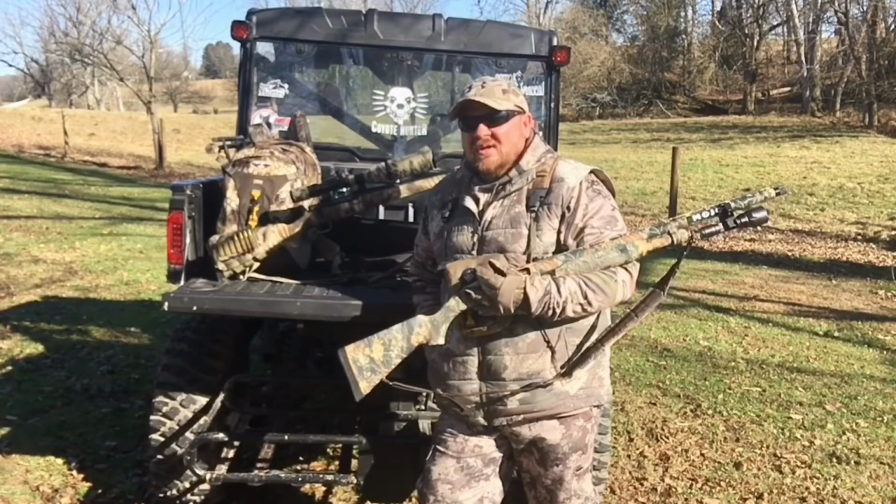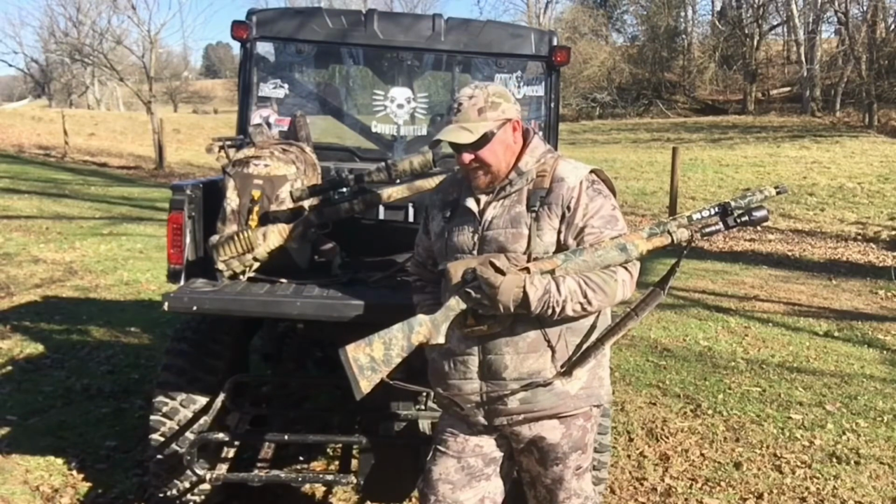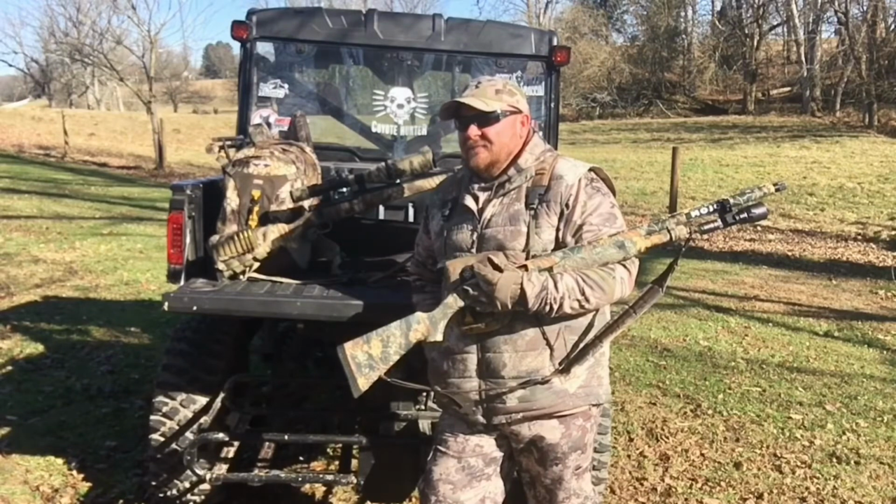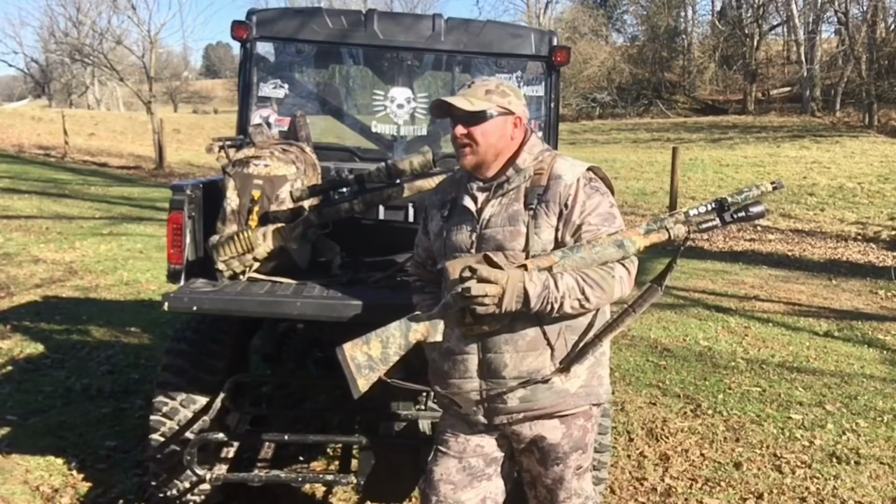And we had scanned the field prior to the hunt, so it's something we like to do. We like to sit down, get our sticks set up at night, scan the area with the light, see if we see anything, shoot some distances with the rangefinder. But we'll get into all that later.